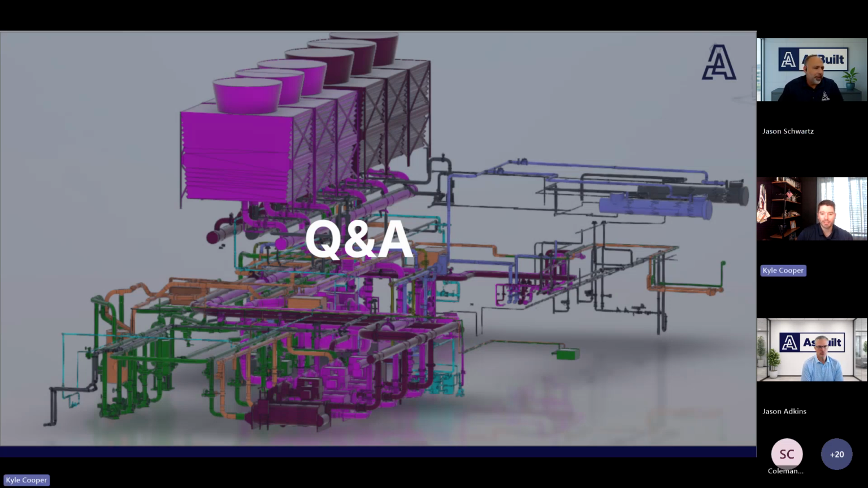Thanks, Jason. One more question came in. Which softwares are compatible and common between receiving and delivering either the point cloud and/or the 3D model shown on the screen? Gotcha. Wow. This question's a moving target.